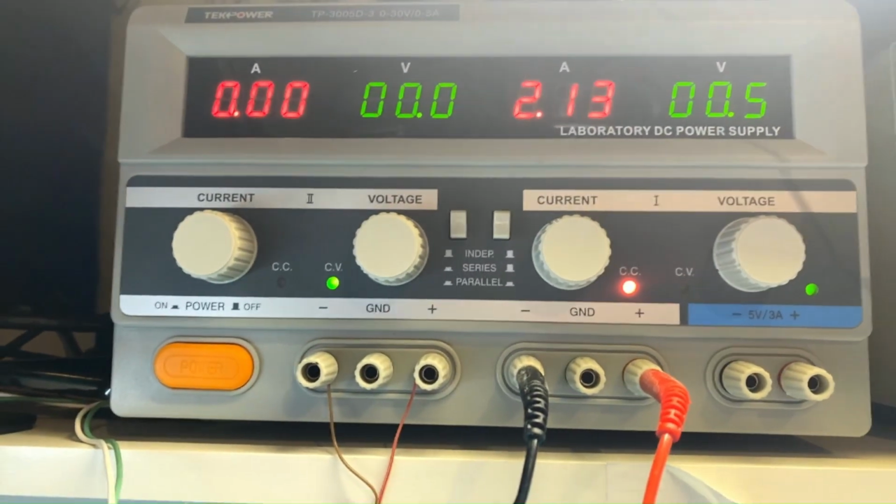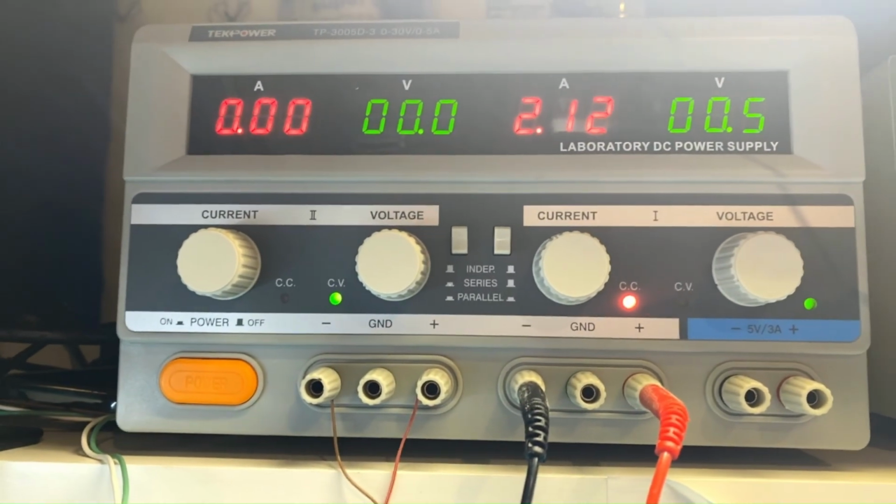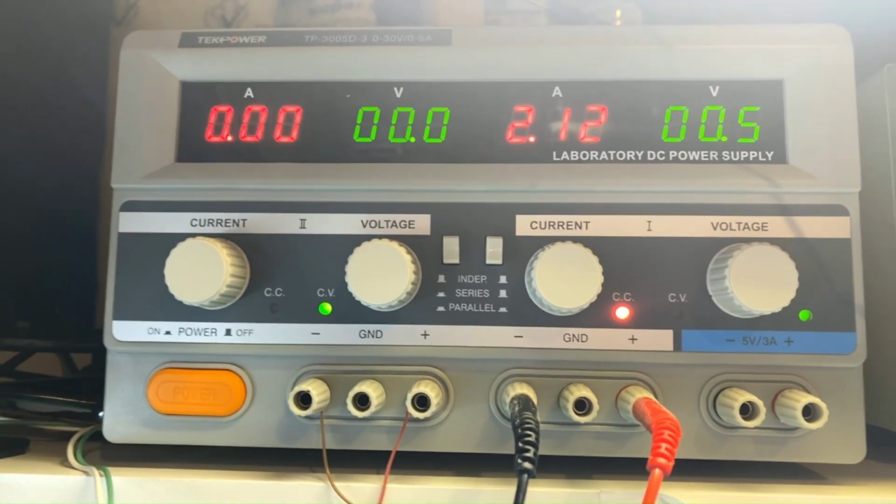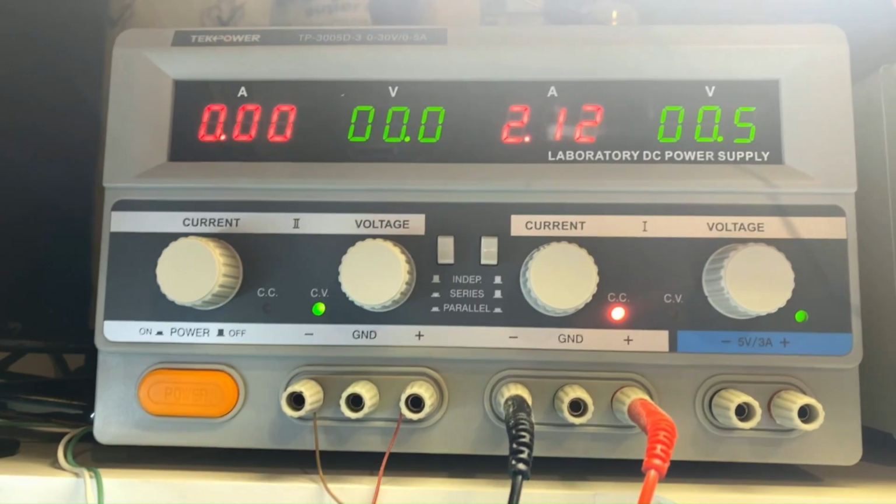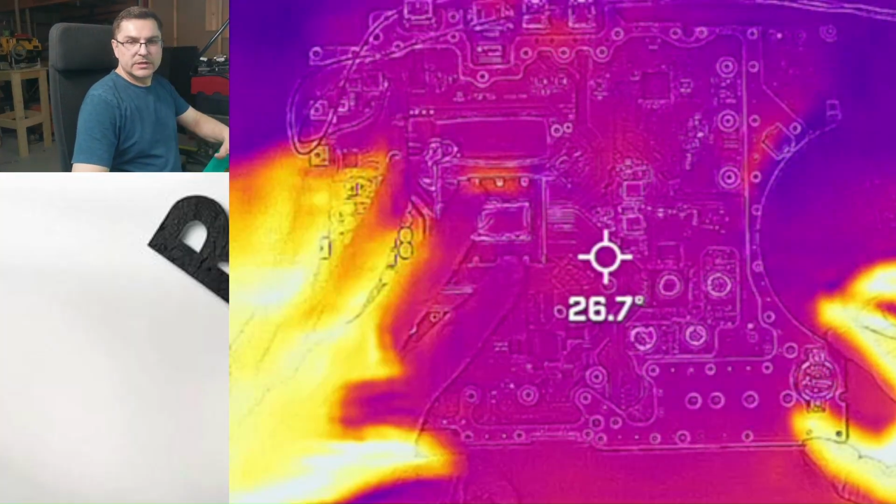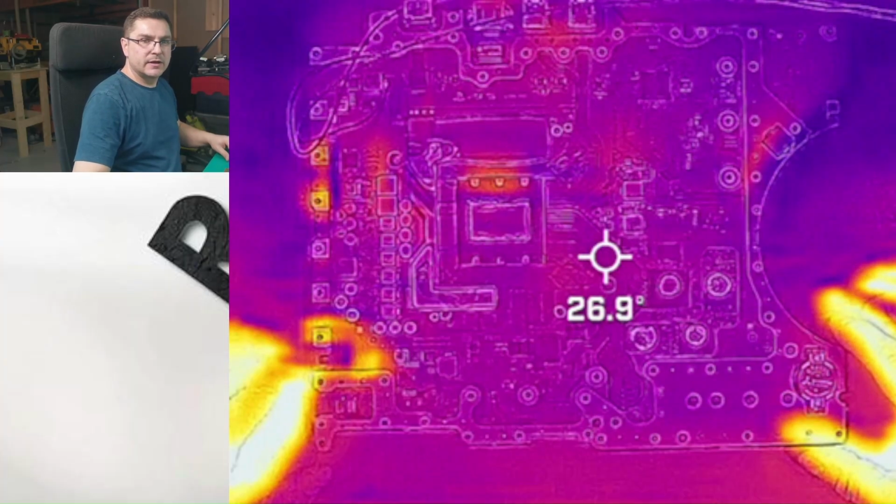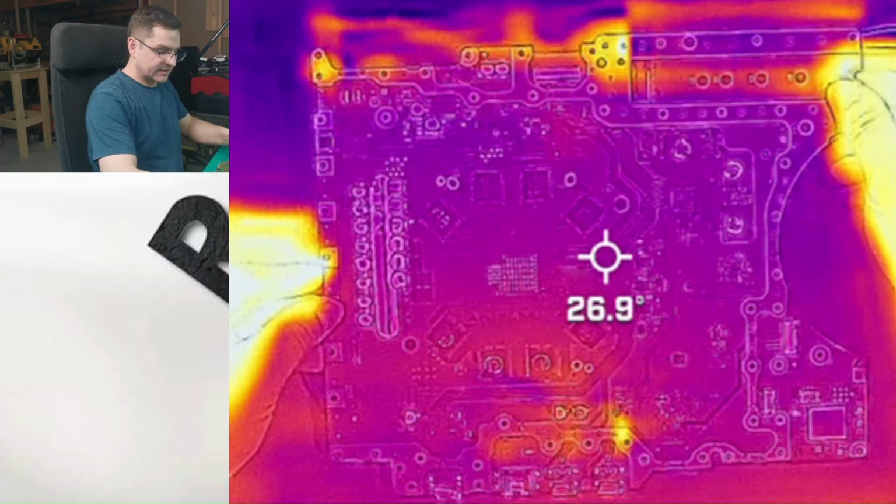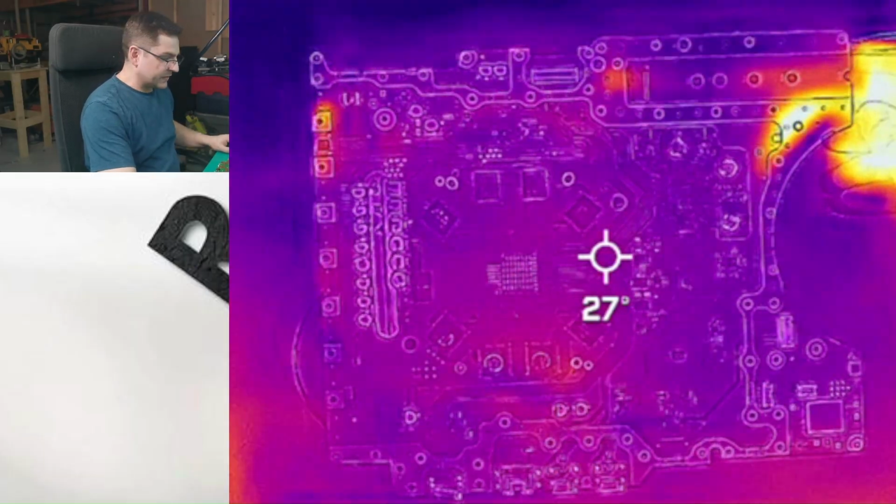So this is our reading. Our board takes 2 amps, and let's try to use a thermal camera and find out what's heating up. So here we have our thermal camera view. You can see my hand here. So let's flip the board over and see. Maybe we will find something heating up on this side.